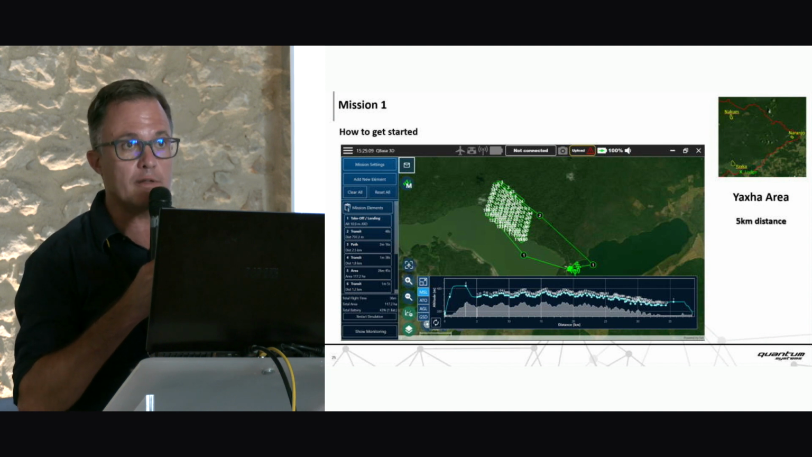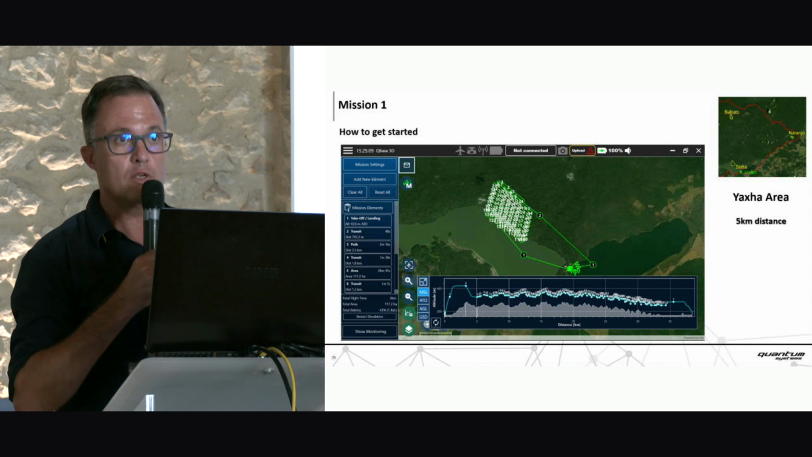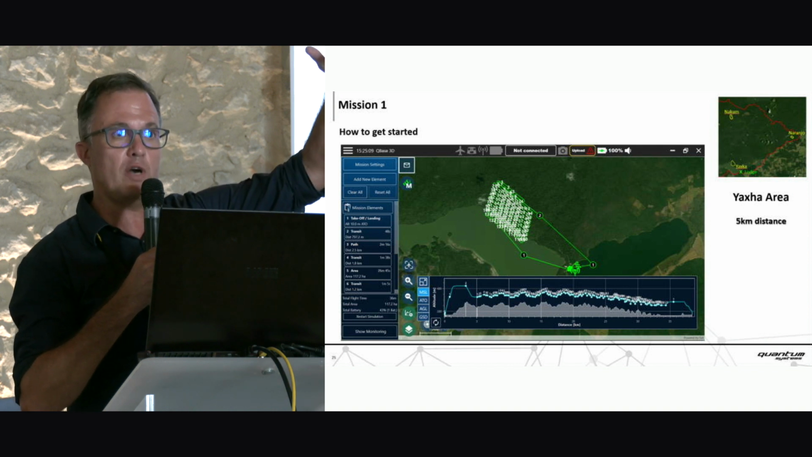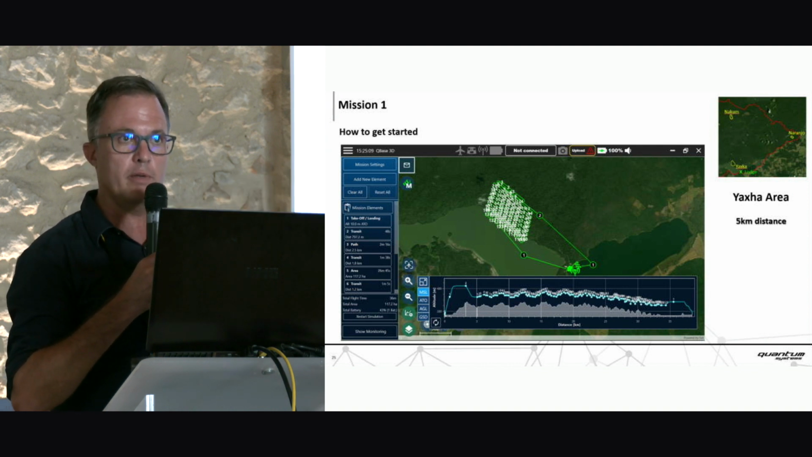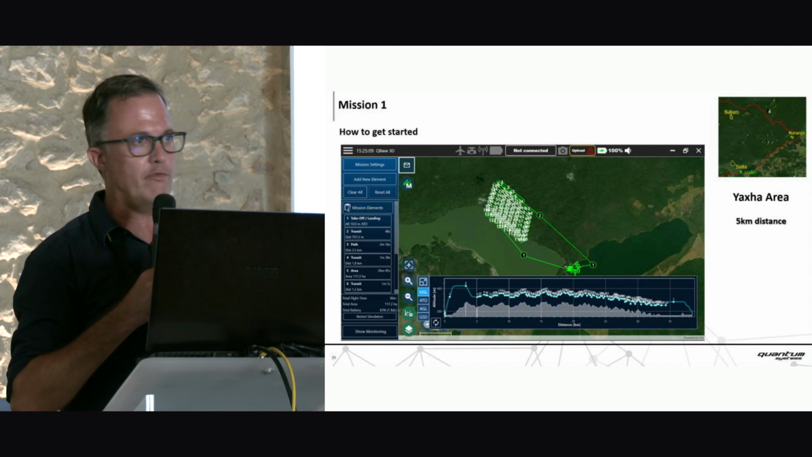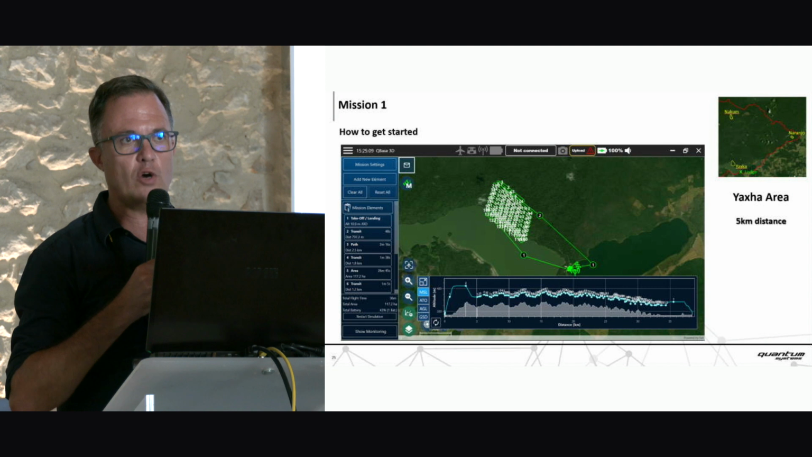And the maximum tree height, don't forget, is 60 meters. So 60 meter trees, 90 meters planned flight above ground. So there's about 30, 40 meters of tolerance. But that's the way of doing it. If we fly higher, we would not get enough ground points.